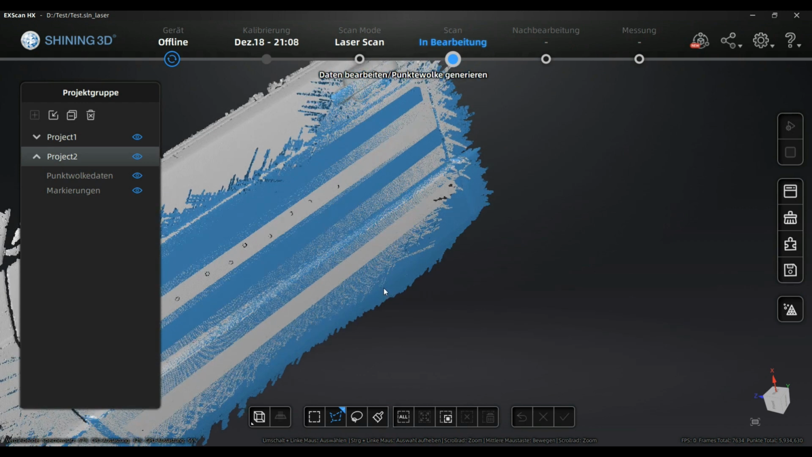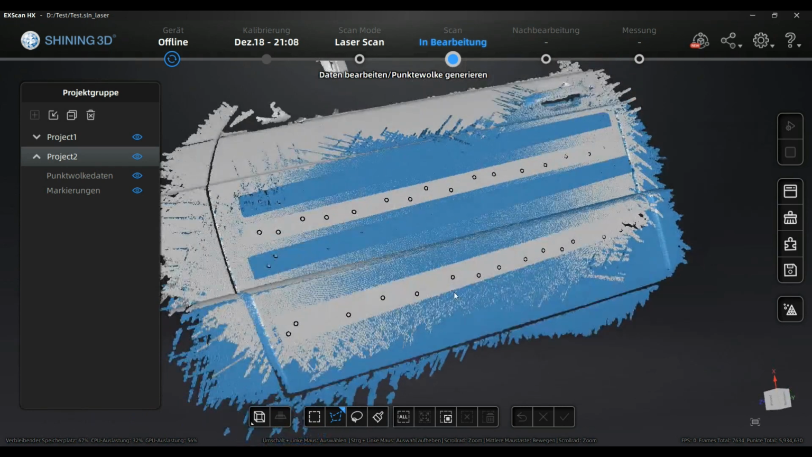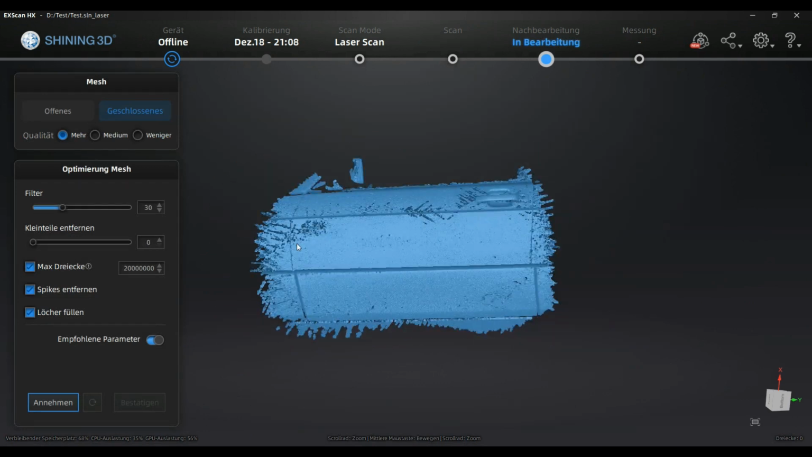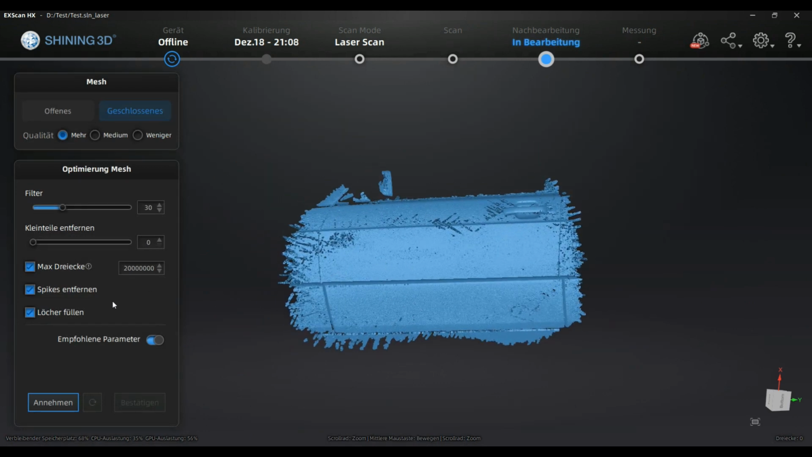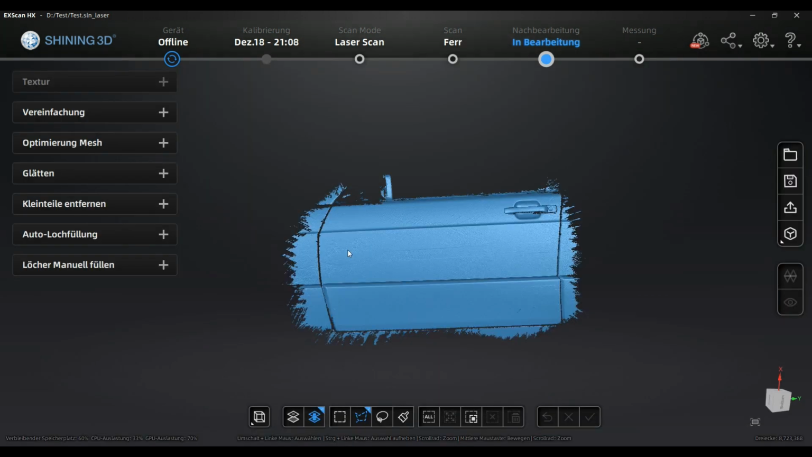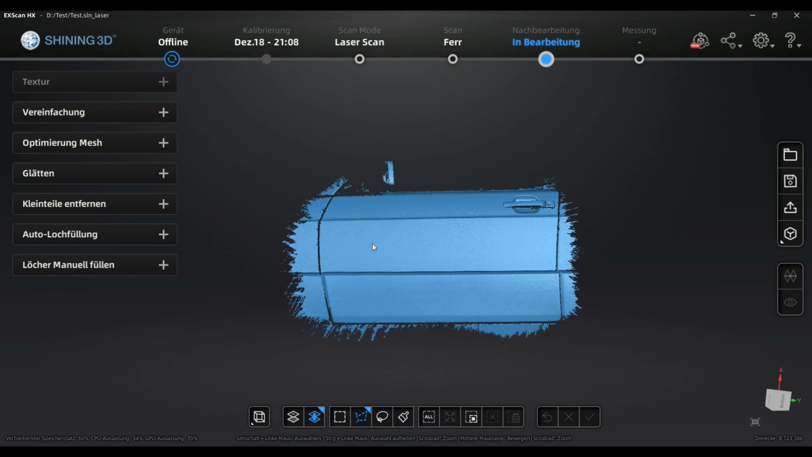Okay, and you can see here that we still have all the mesh filled. I'm going to process the results. Okay, so that would be the result just as a door without creating a volume.